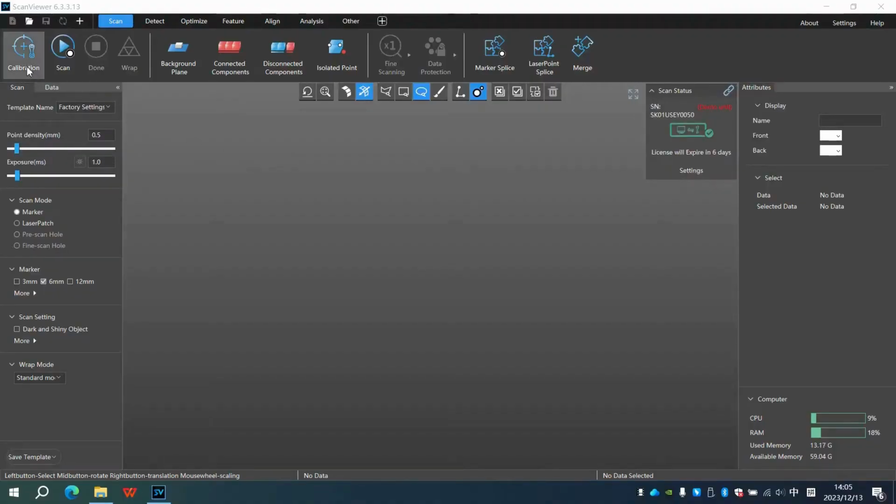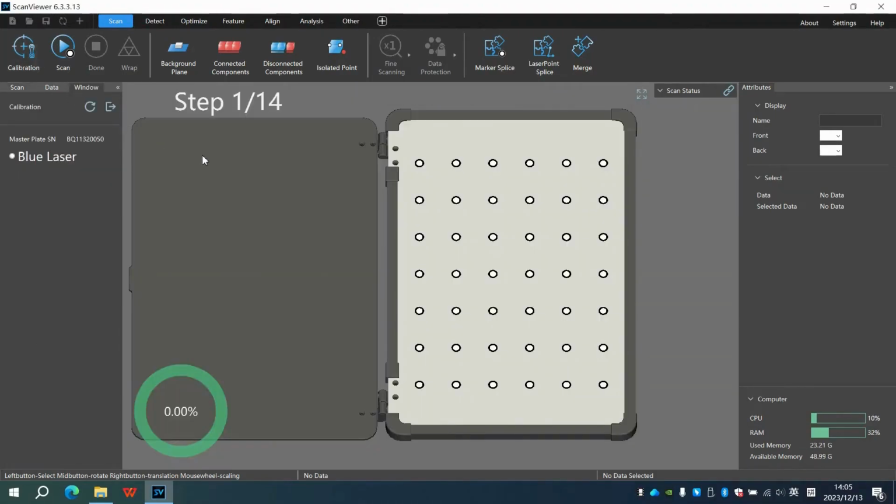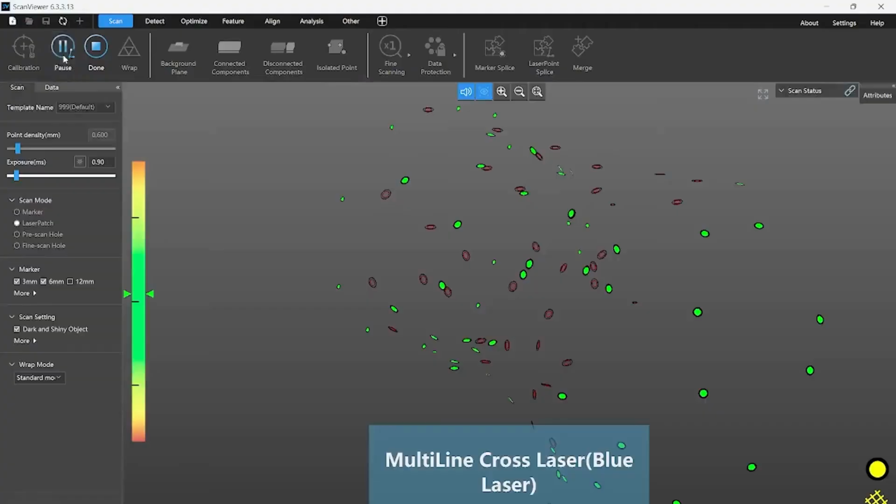Take out the mask plate and click Calibration in Scan Viewer. Follow the prompts on the screen and we can complete it in short. Everything is ready, choose the preferred scan mode and we can scan.